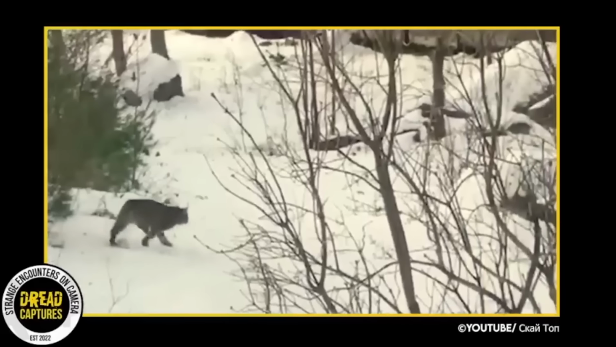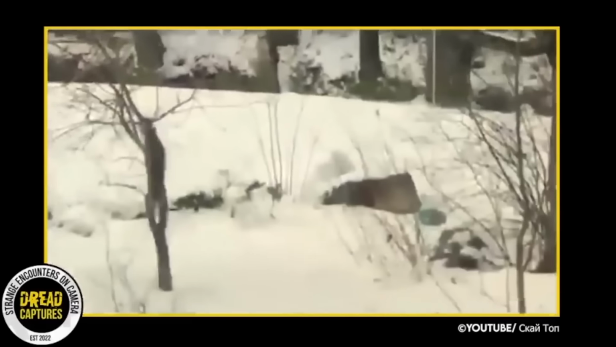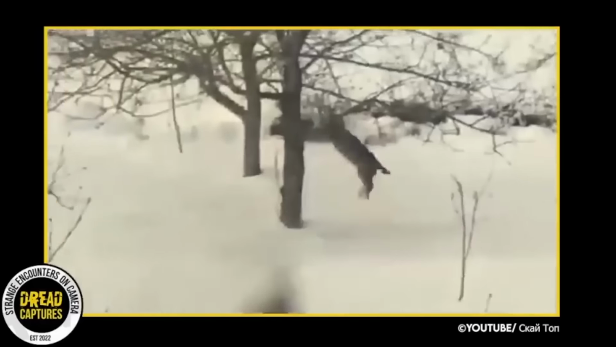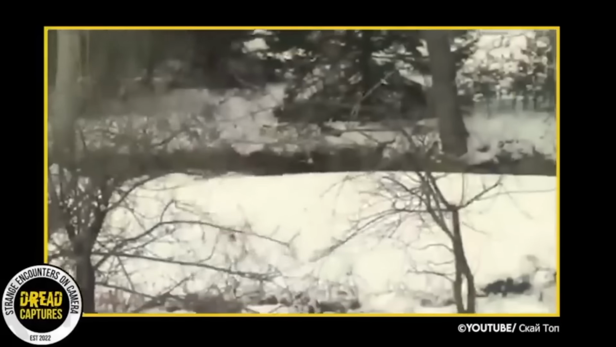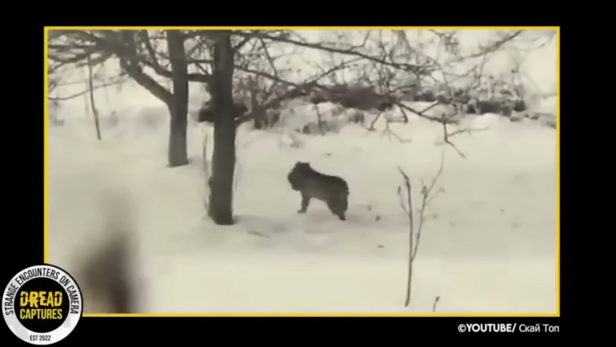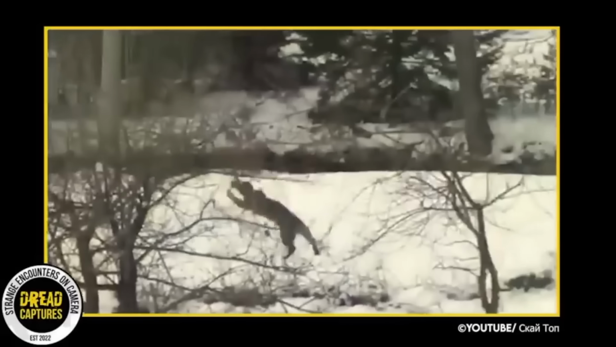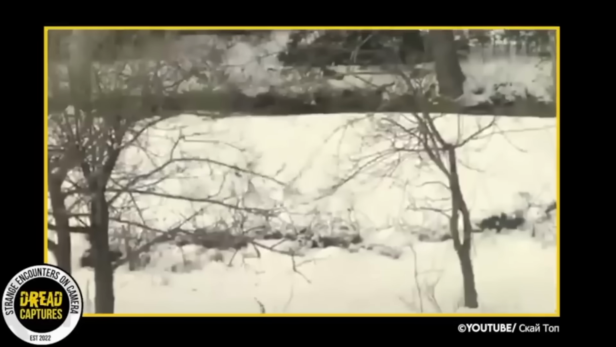Incredible footage here in the snow, as this lynx has his eyes fixed on a squirrel. You can see the athleticism and agility that these creatures possess. It's unbelievable. The squirrel scrambled and jumped from tree to tree to try to avoid the lynx. But alas, the lynx gets what he came for.